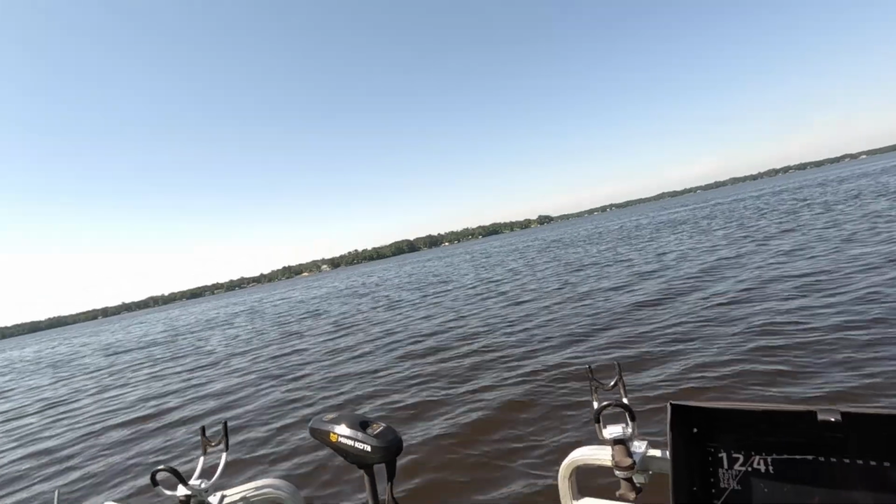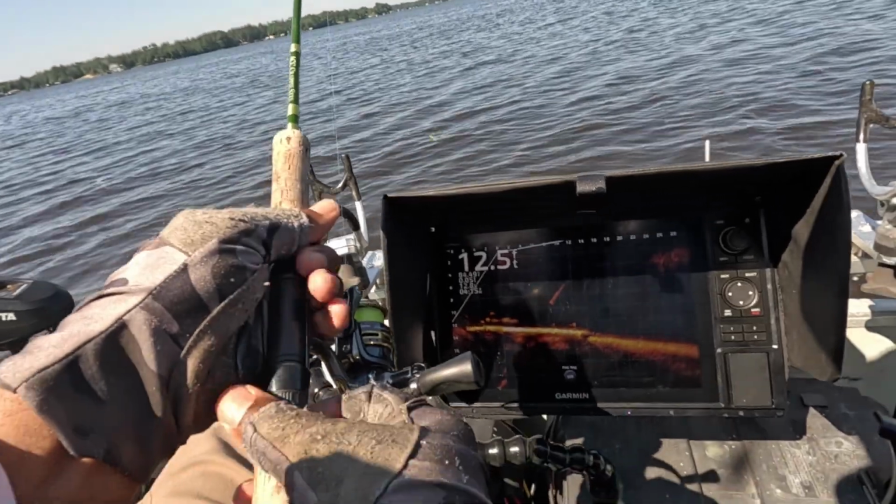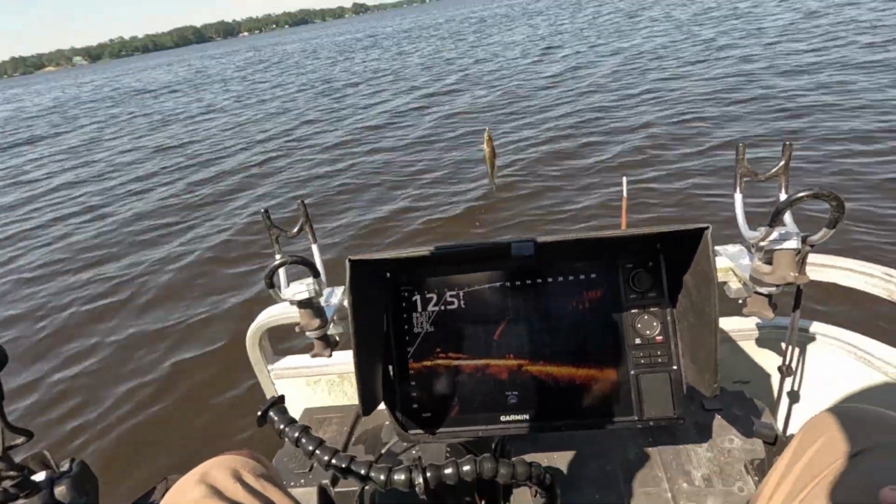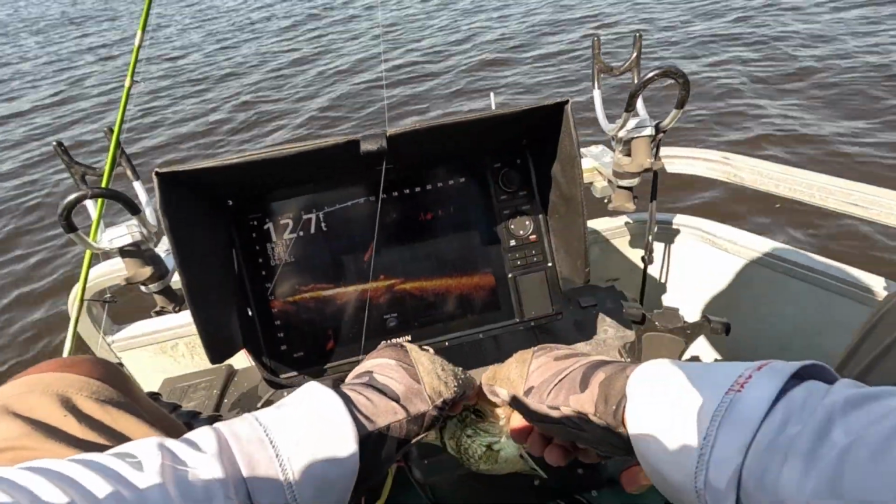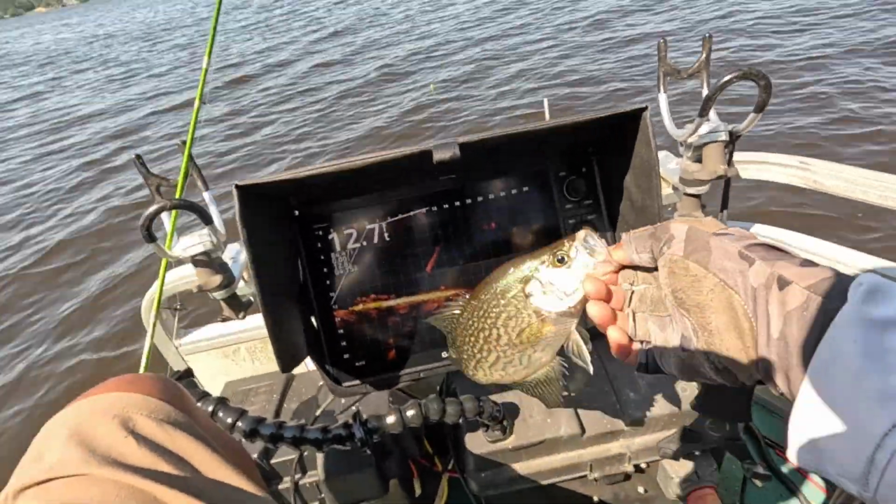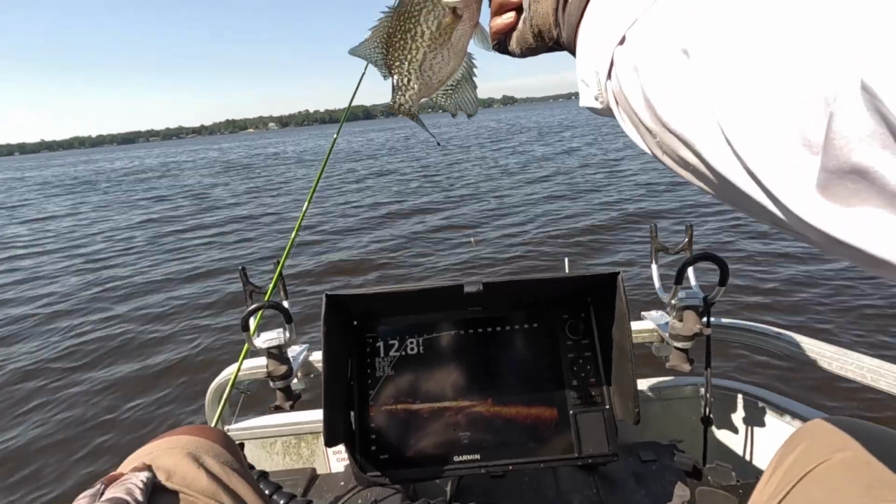Got him. Oh, kind of got him. Now that, my friends, will be, I believe, a keeper for you. Turn around over here and see if I can get a beautiful, beautiful fish. I don't know, that fish is gonna be borderline. I'm gonna measure him up and see.